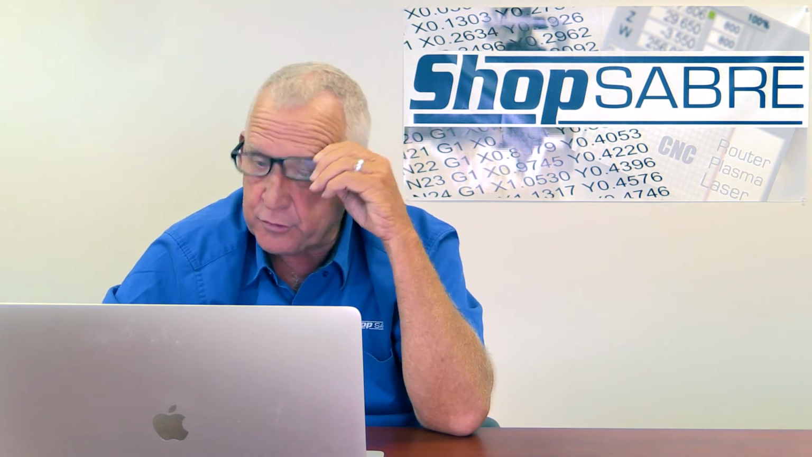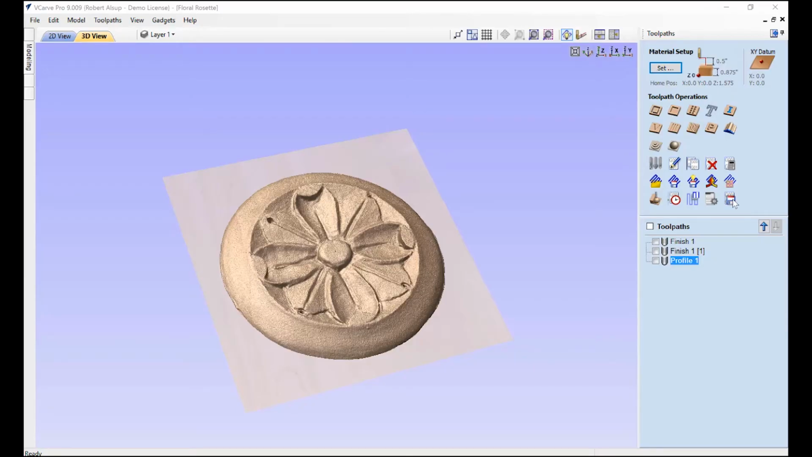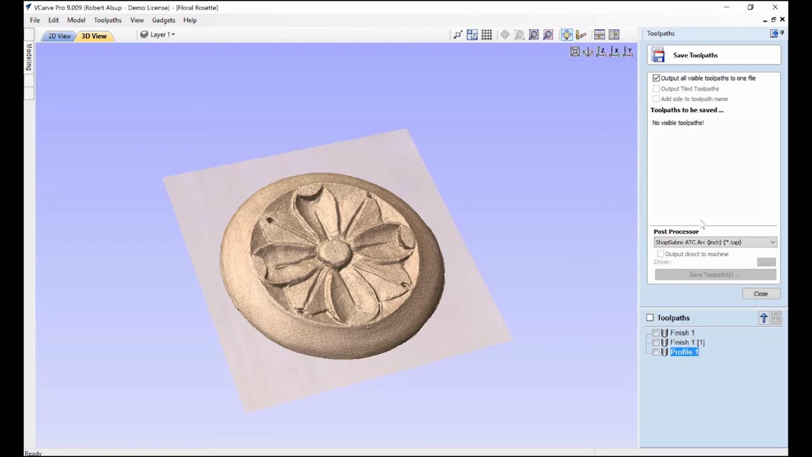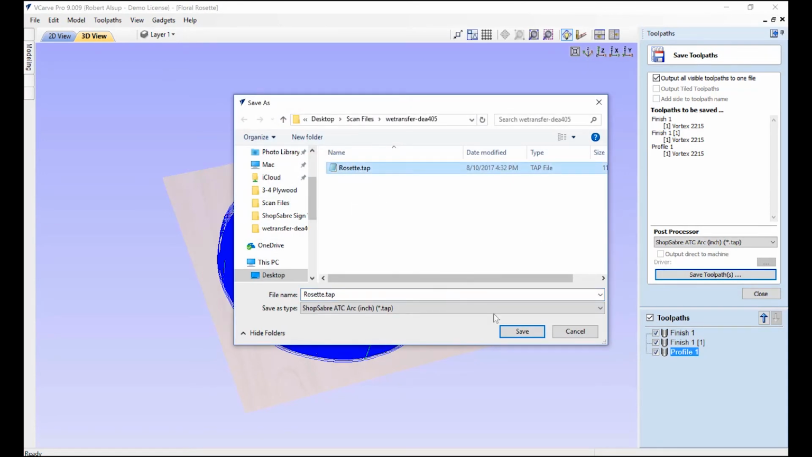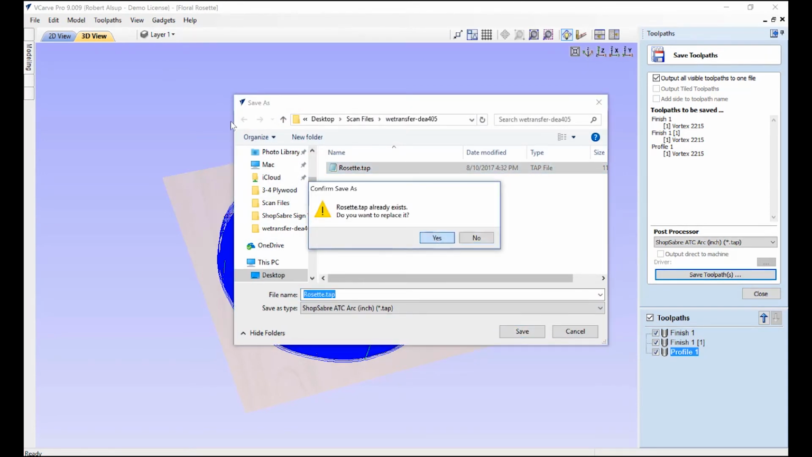So what we're going to do is we're going to click on this icon. It brings this screen up. Right, now, output all visible. Visible means they're checked, so if we check them, we'll see them. And once again, all of this is done with one tool, so we don't really have to worry about tool changes. I select my post processor, and that basically formats a code correctly for the machine, and I hit Save Toolpath, and we're going to call it Rosette, and we're going to save it.